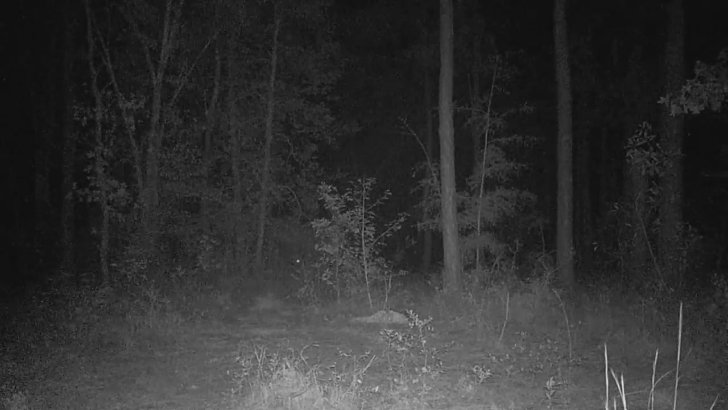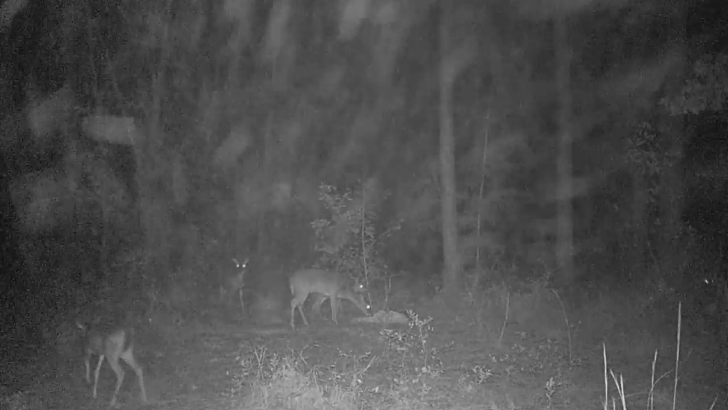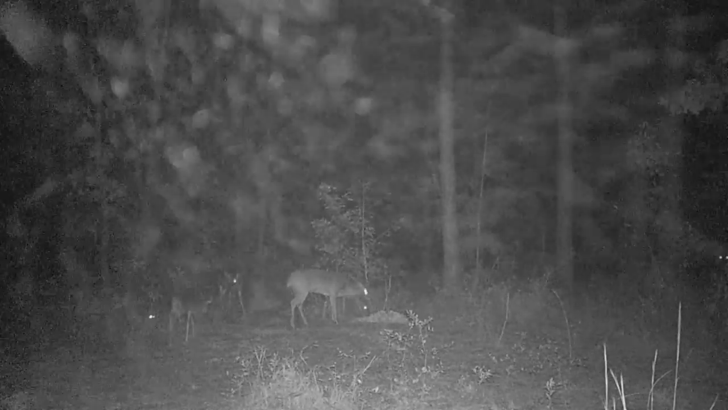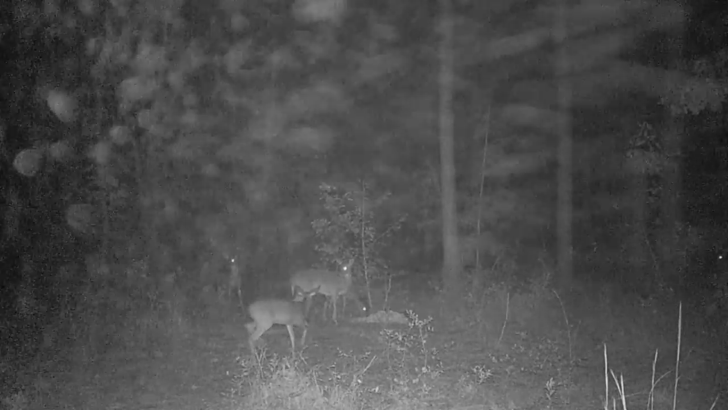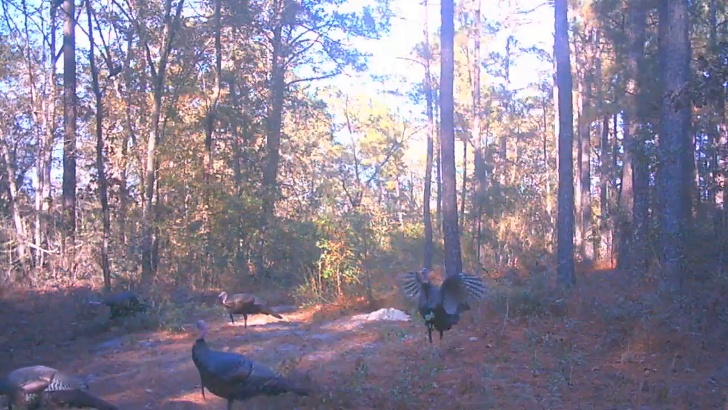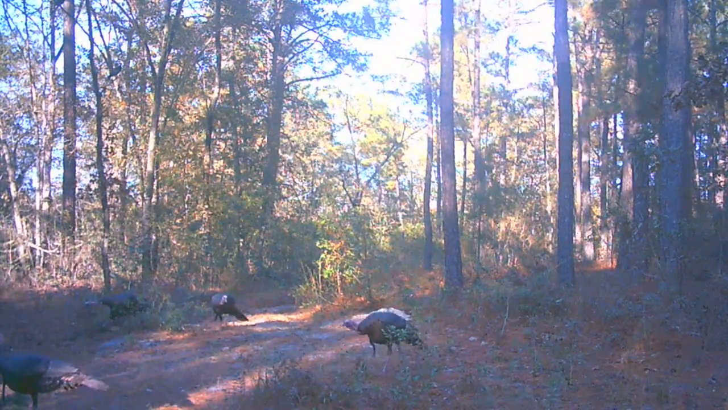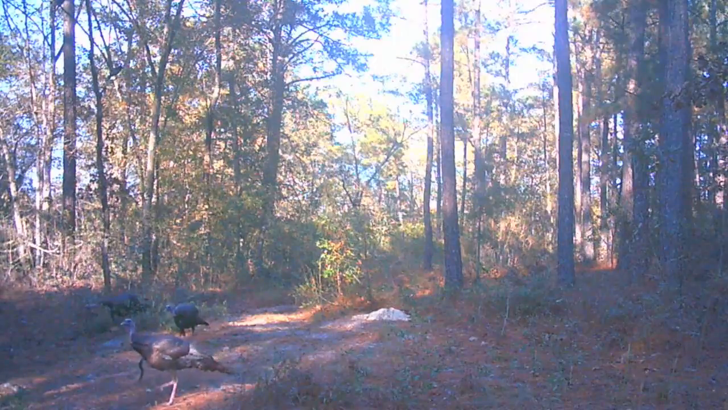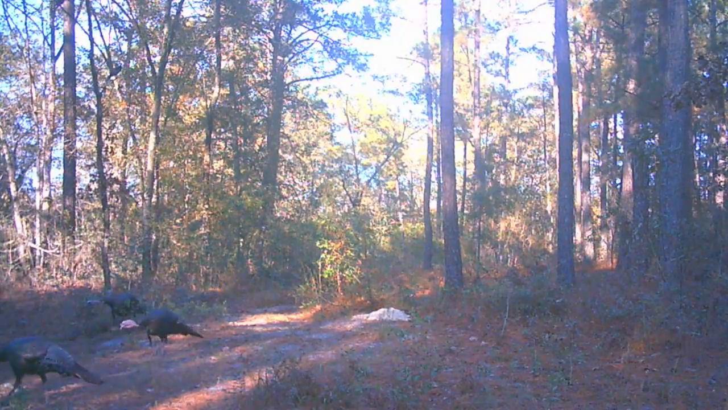See another one in the shadows. Rain doesn't seem to phase them. They're out walking around. There's our little herd of doe. You see the yearling there. Yep, Brutus is back. Checking out the camera. Rain don't phase him. Oh, the only thing in the daylight, something we can't shoot. A turkey. Look at them beards, though. That thing's almost dragging the ground.